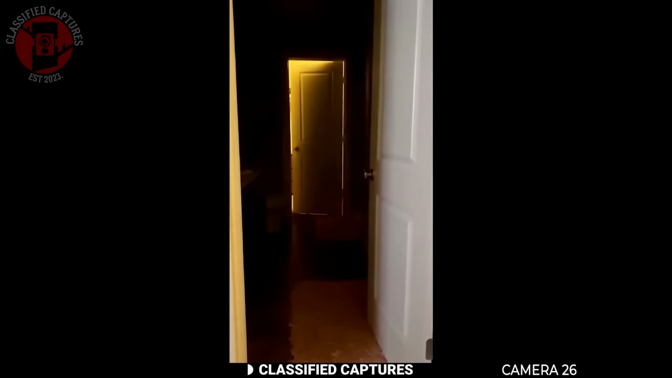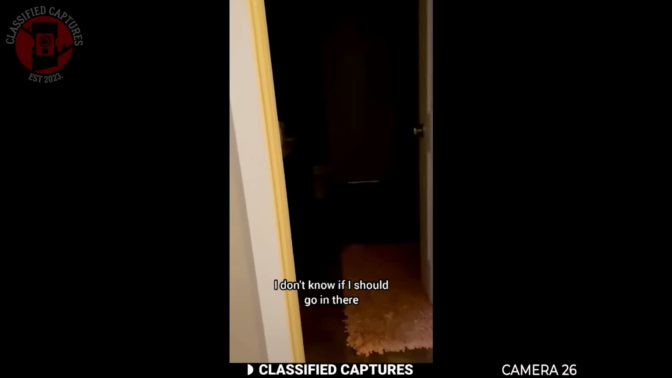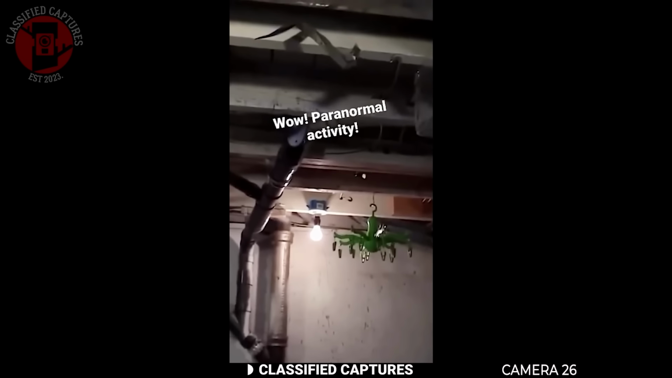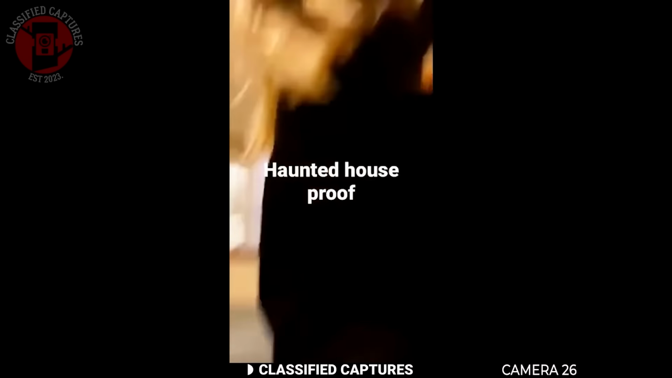With incidents happening to more than one family member in different parts of the house, it's hard to dismiss this as coincidence. The activity just doesn't seem playful. It feels deliberate, almost as if something is trying to drive them out. At this point, the family may need to decide whether to keep living alongside whatever is there or finally move out before it escalates any further.